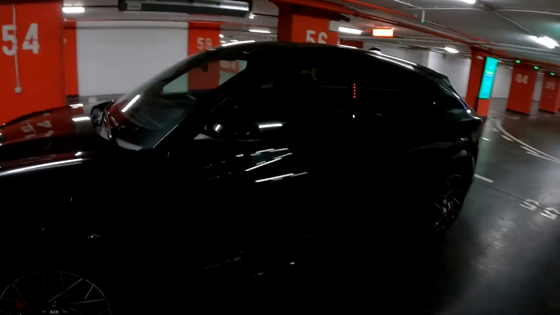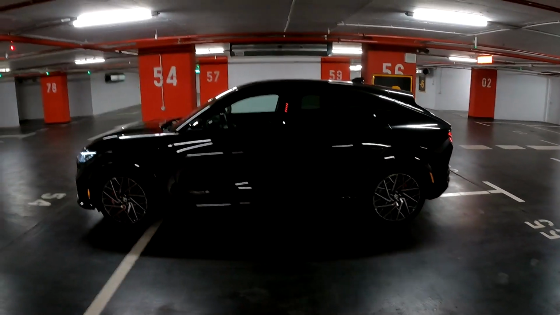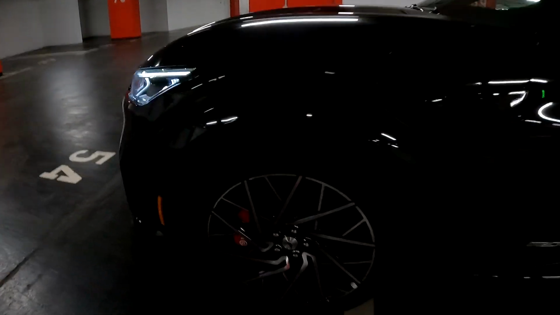It's a real eye-catcher on the road. 4.71 m is the length. This is the side view. Wheels, they go from 18 up to 20 inch, but on the GT you get 20 inch as standard, as well as those Brembo brakes. This is the charging port for this car.